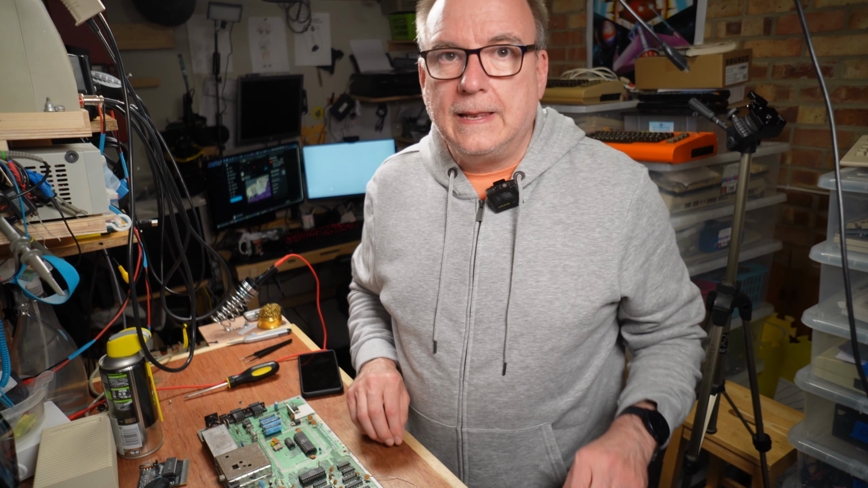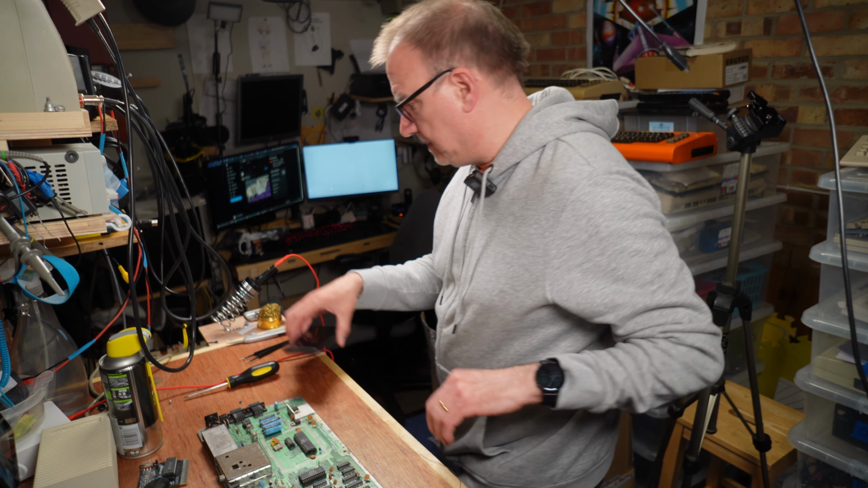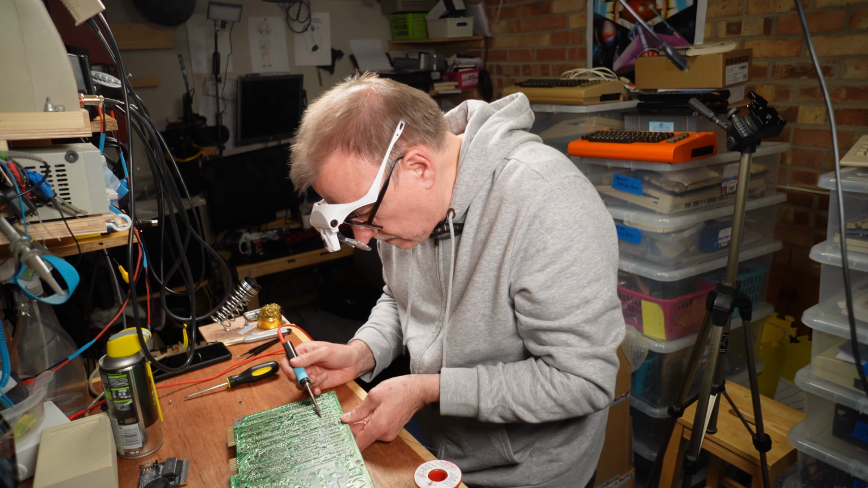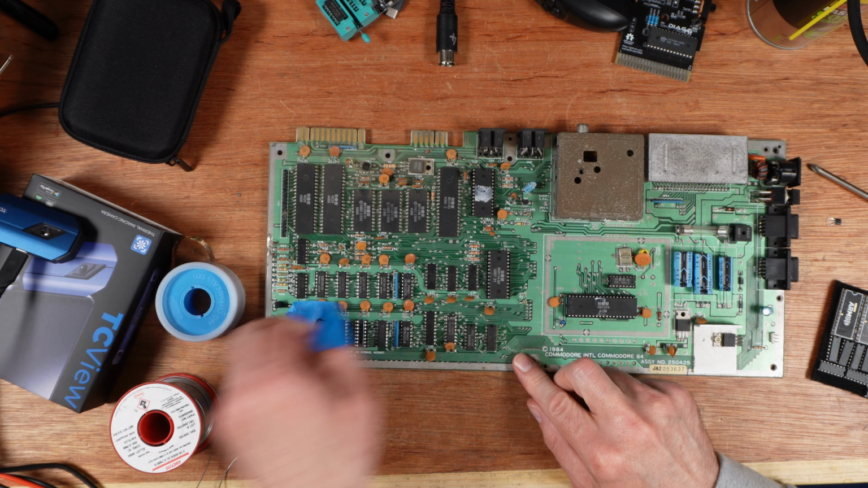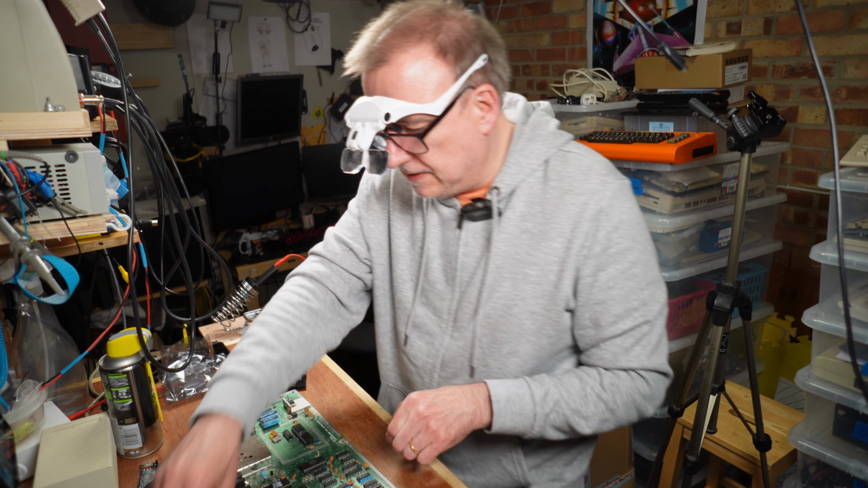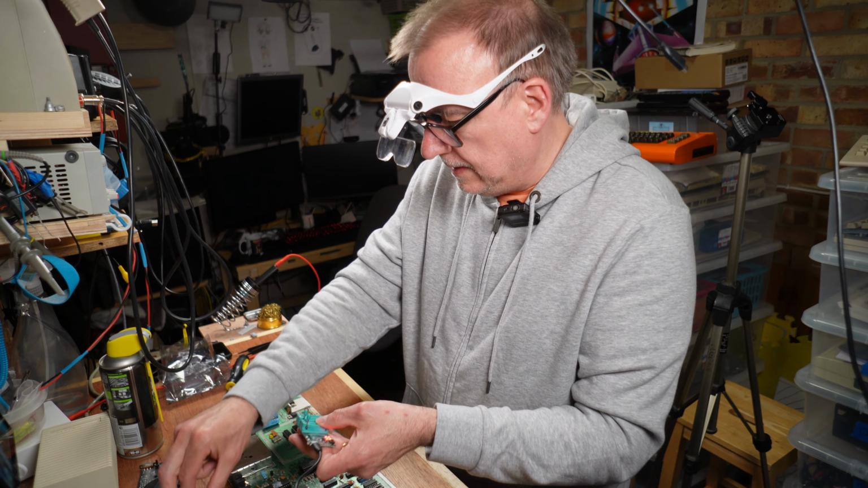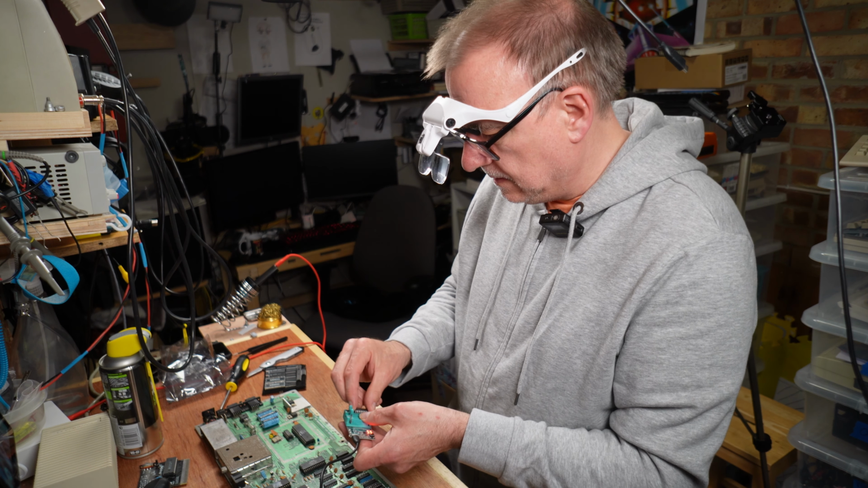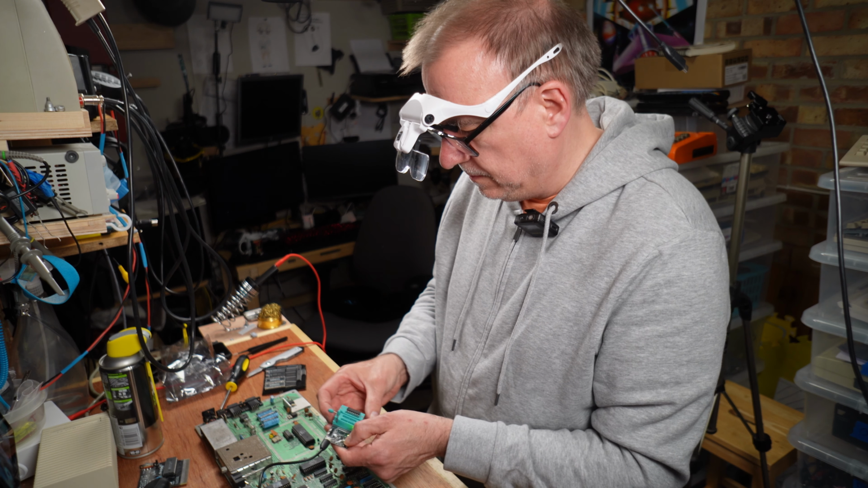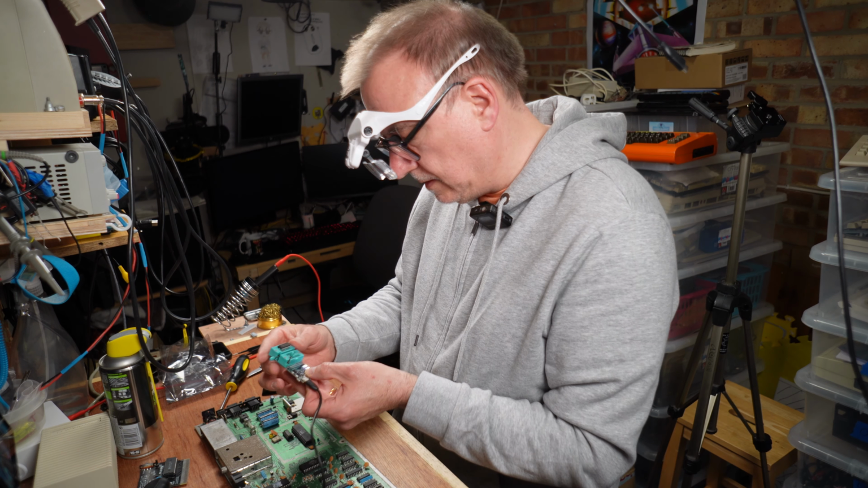Excellent. Let's stick a socket in there and see if this works. Suppose I better check it first. These are from Adam Commodore lad, and he don't make mistakes. These are new, newish. 2021.